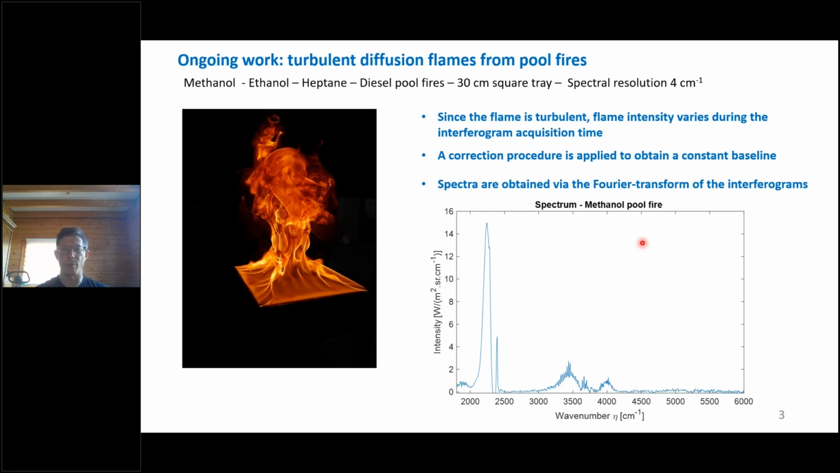It is almost transparent, not as transparent as hydrogen, but very tiny, almost not visible. So this spectrum is very characteristic of the emission by only CO2 and H2O.